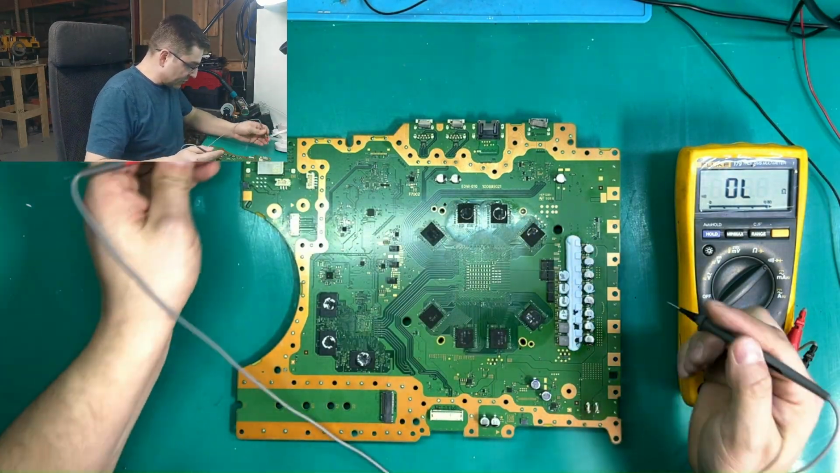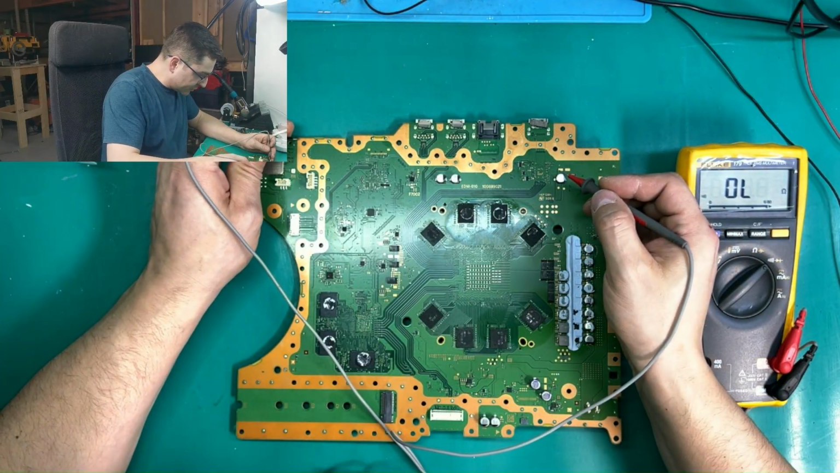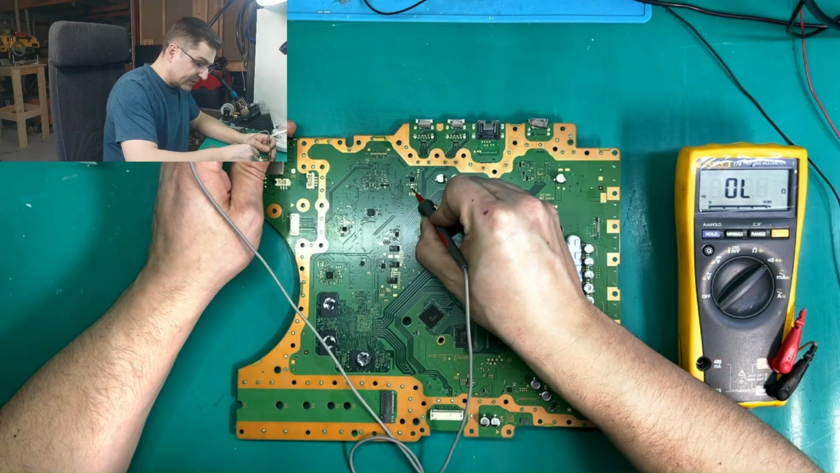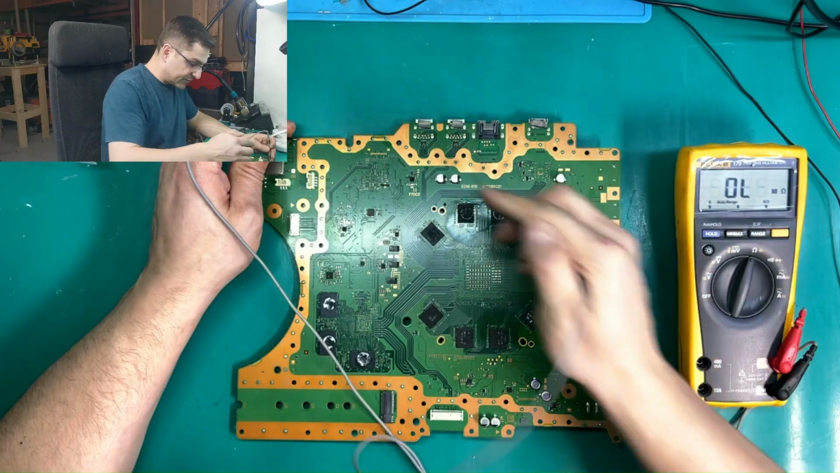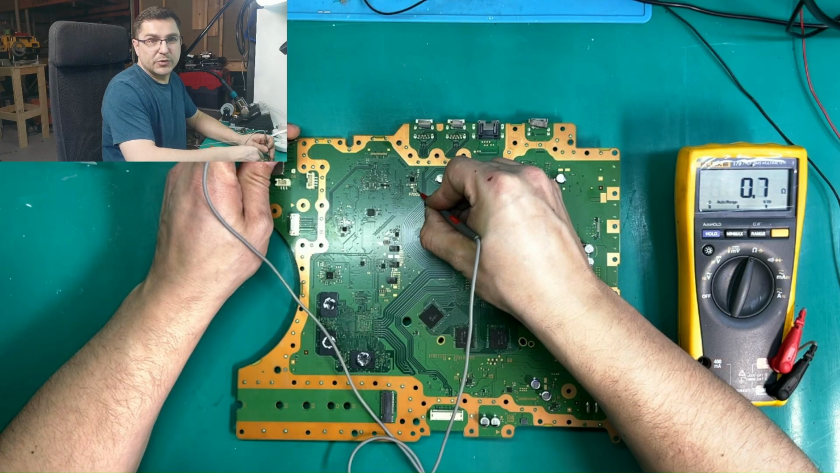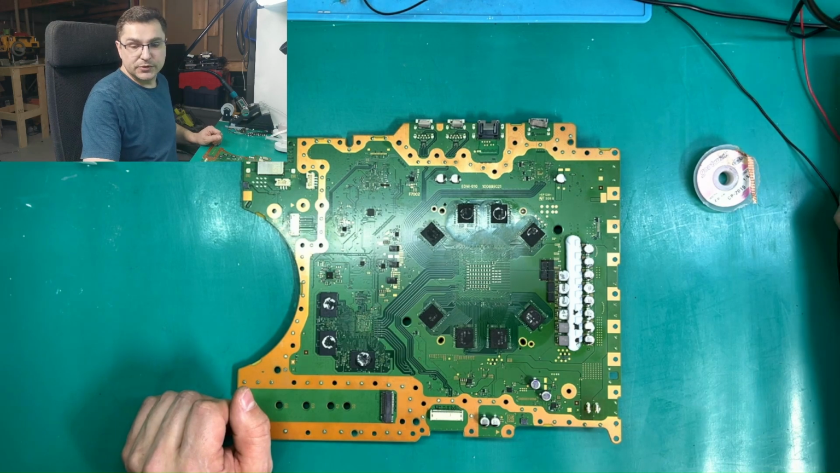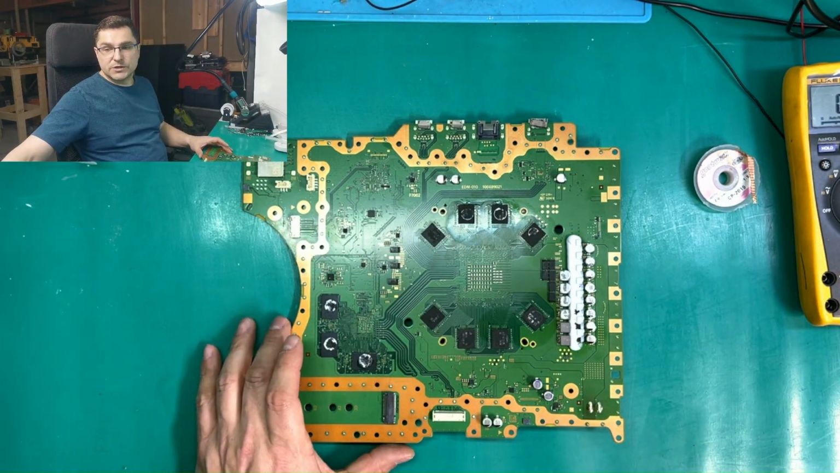But if it's broken, let's find out which side of the fuse is shorted. So is it from here? No, it's an open line, so it's on the right side of the fuse. Let's measure this resistance. So we have 7.8 ohms on this side of the fuse. So let's remove the fuse and let's try to find out what's shorted.